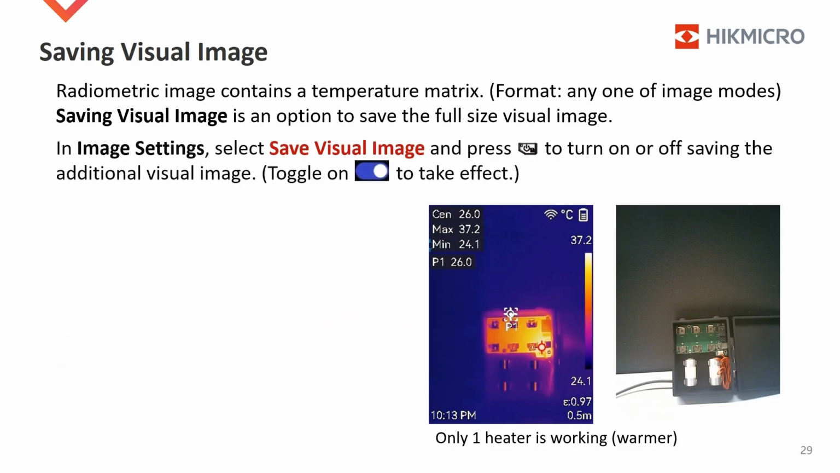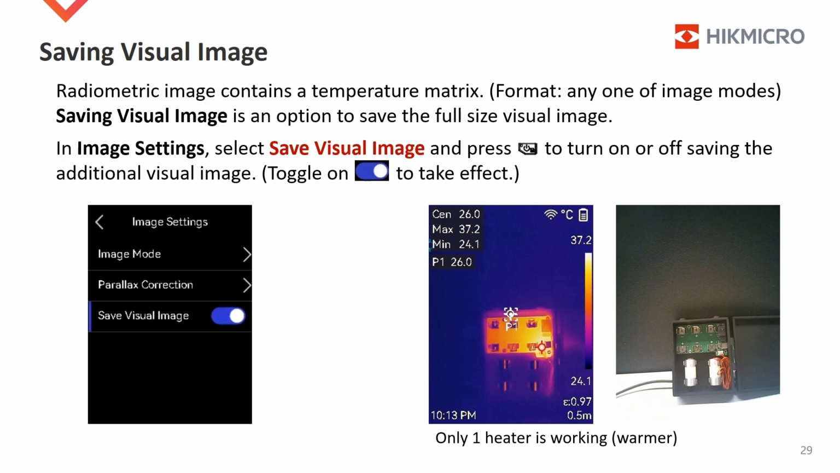A bispectrum camera can save a visual image when capturing a radiometric image. A radiometric image contains a temperature matrix and radiometric levels on every detector pixel for post-analysis. The format can be in any one of the image modes. Saving visual image is an option to save the full-size visual image in a separate file. In Image Settings, select Save Visual Image and press the power button to toggle on the function saving the additional visual image.